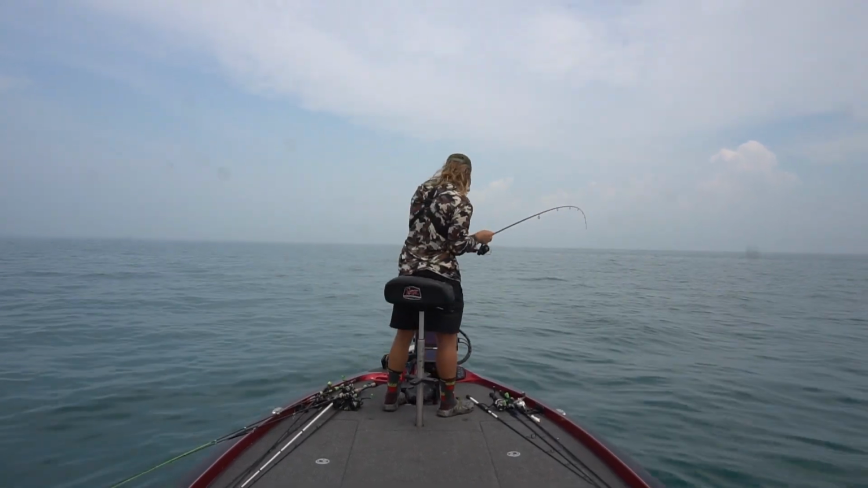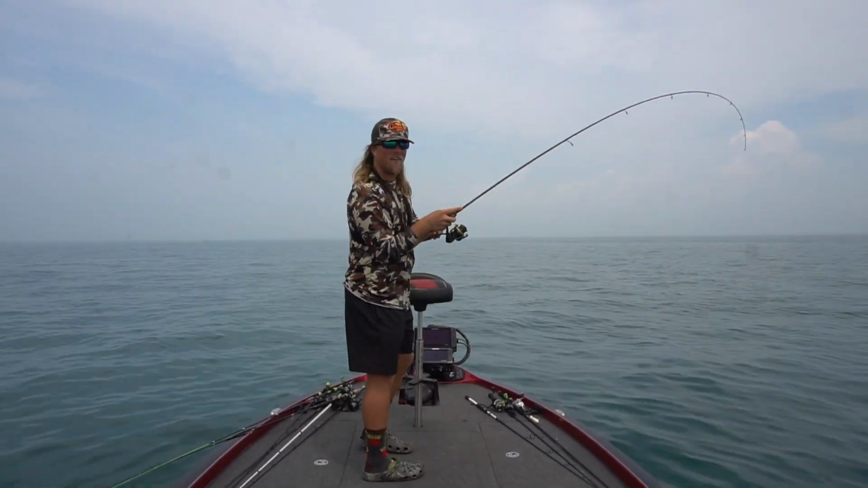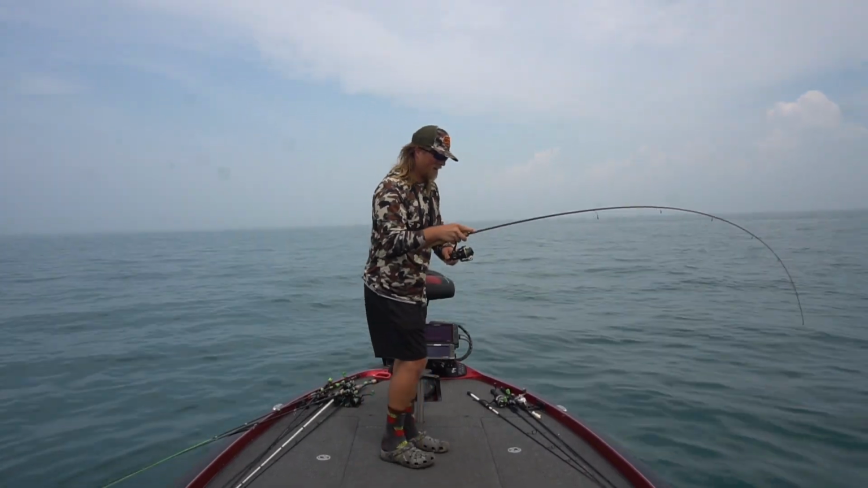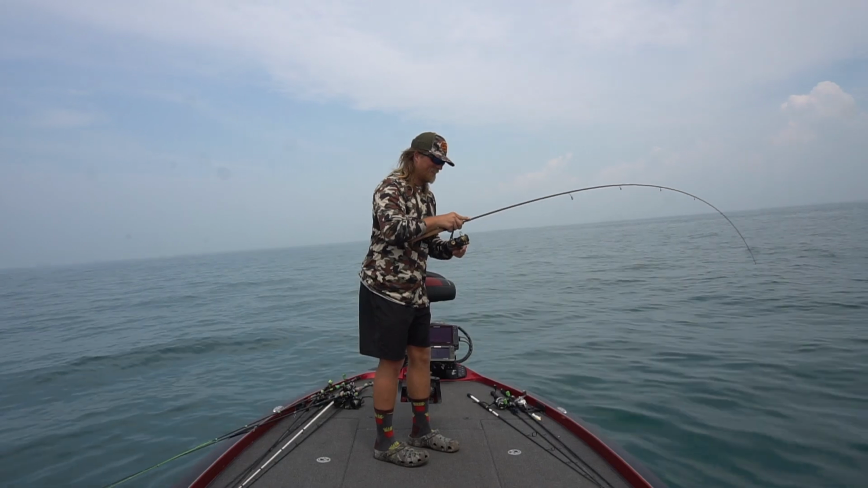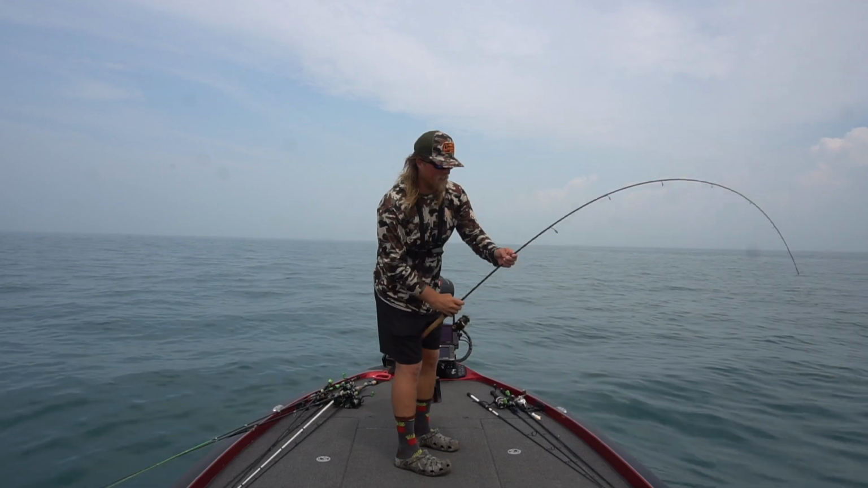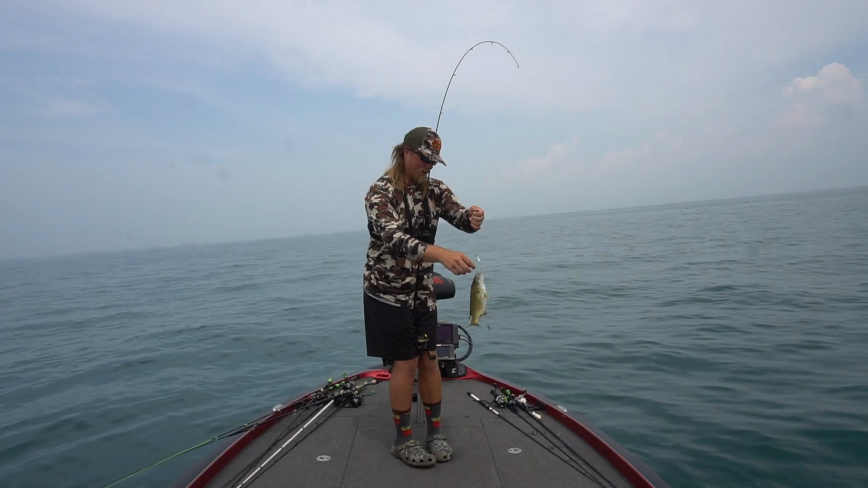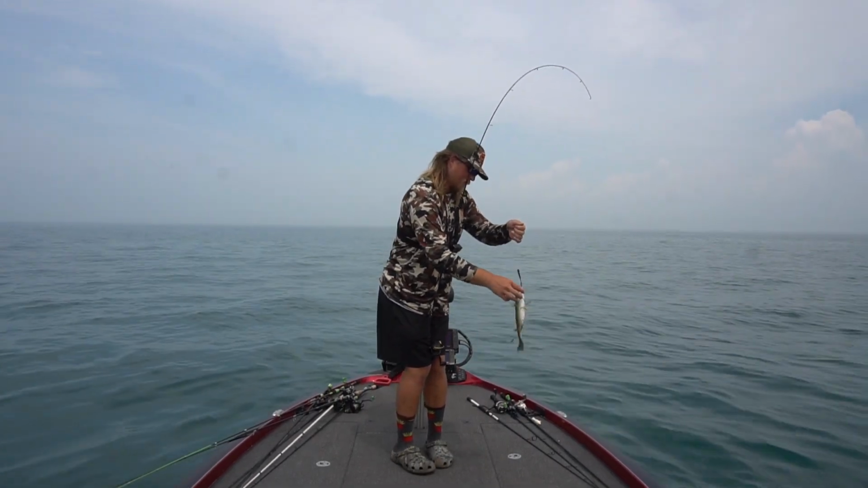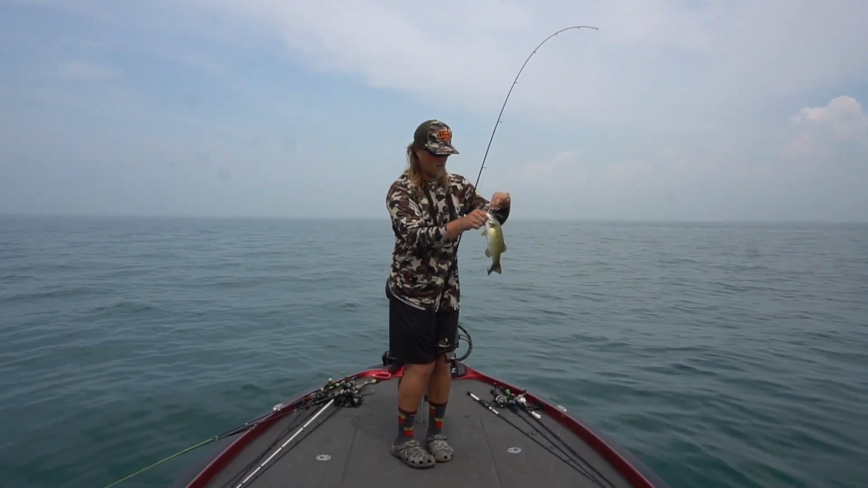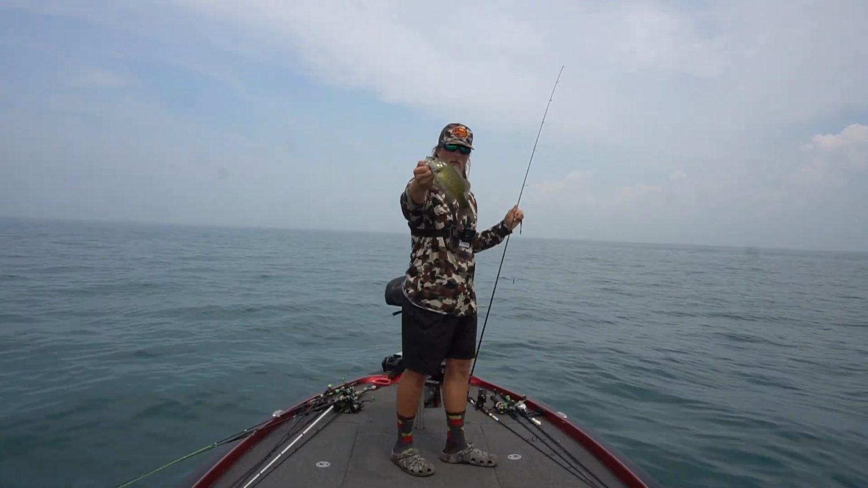Fish on. How can you not smile catching smallmouth? This is a blast. That one I caught a couple, like 10 minutes ago was a beast. I guess he was the king of this structure right here that I'm fishing. I've caught that big one right here and then a couple other small ones. Those spear point drop shot hooks work really good. I like those.